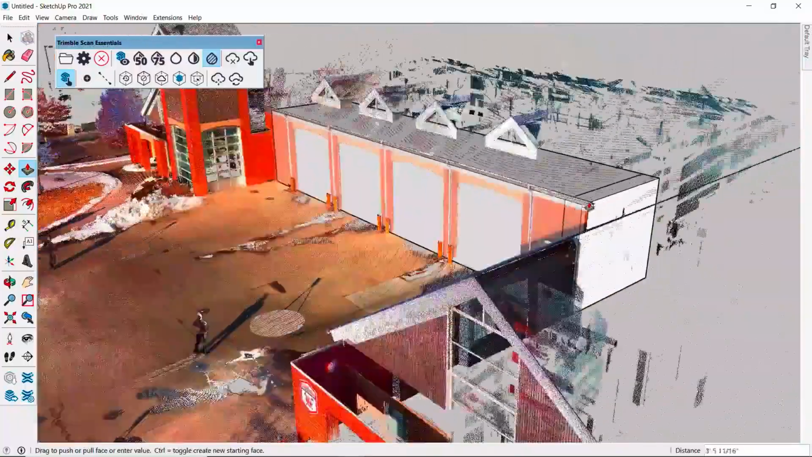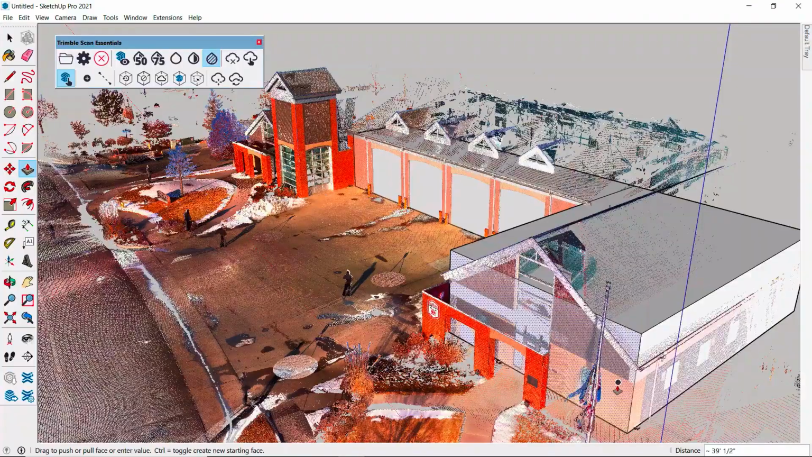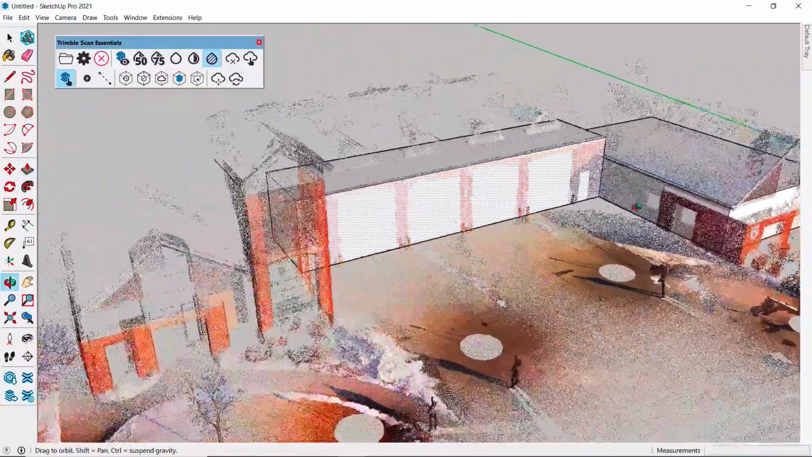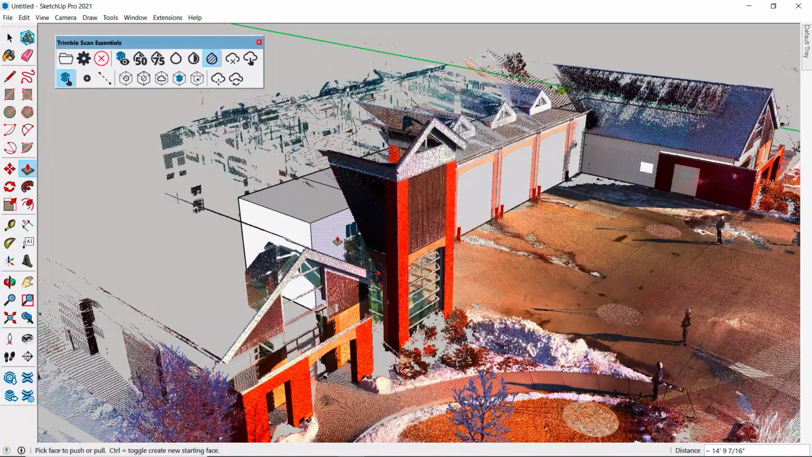So for the most part, I'll keep using push-pull and reference these points as needed to create my basic blocks. And remember to use the modifier key with push-pull to create new surfaces. Using just a few tools, we can really quickly create the basic massing of this building.